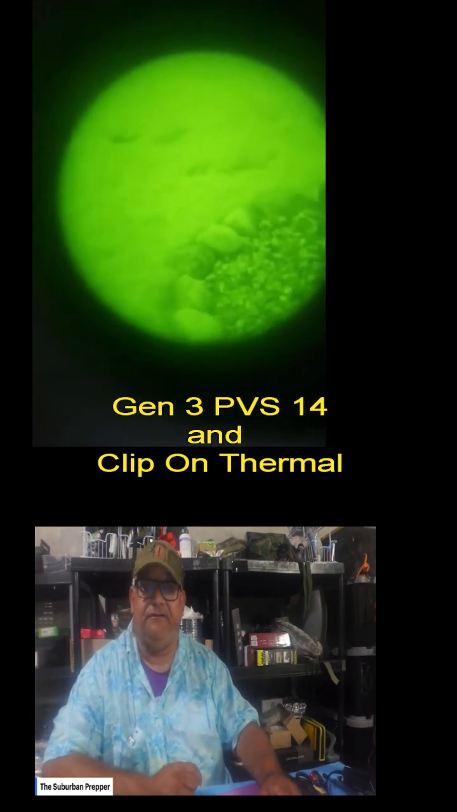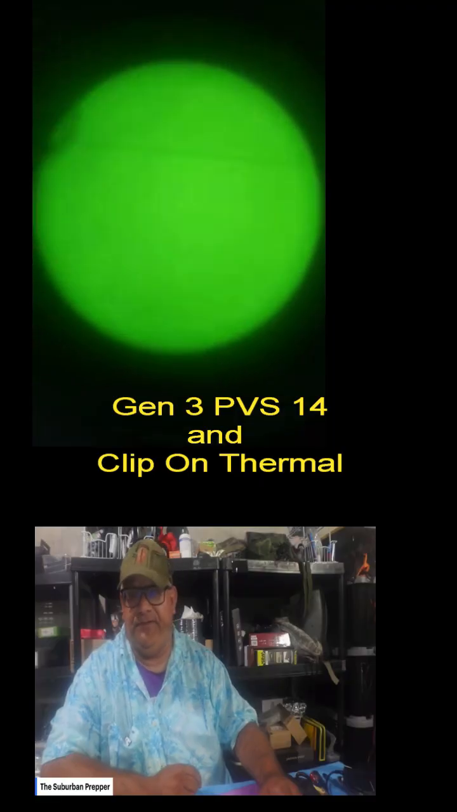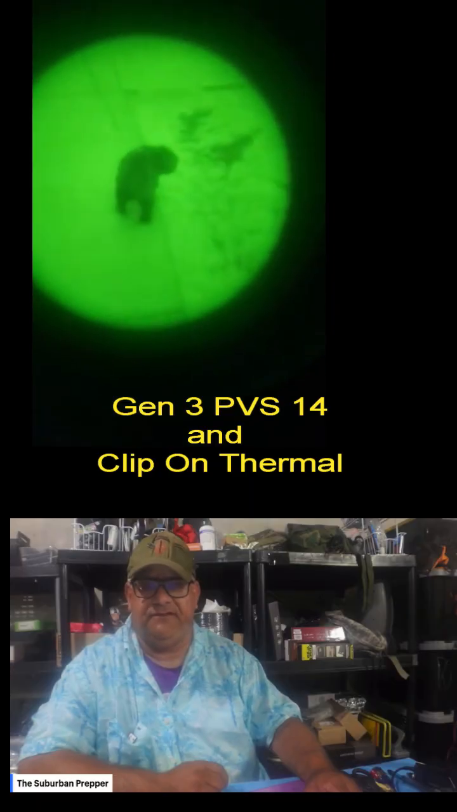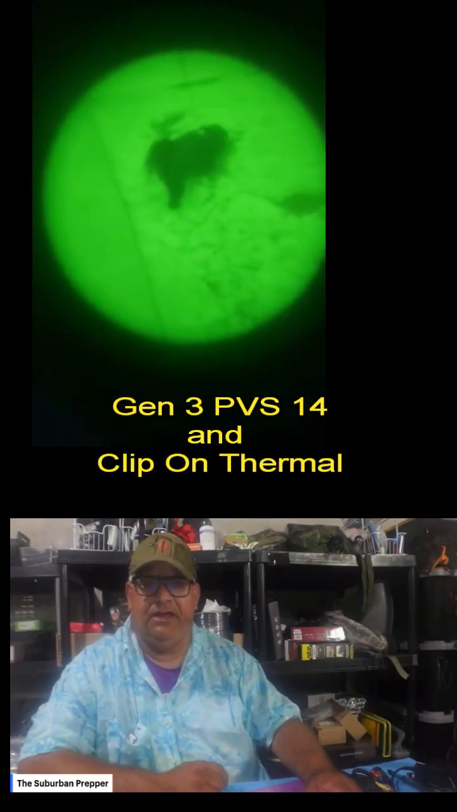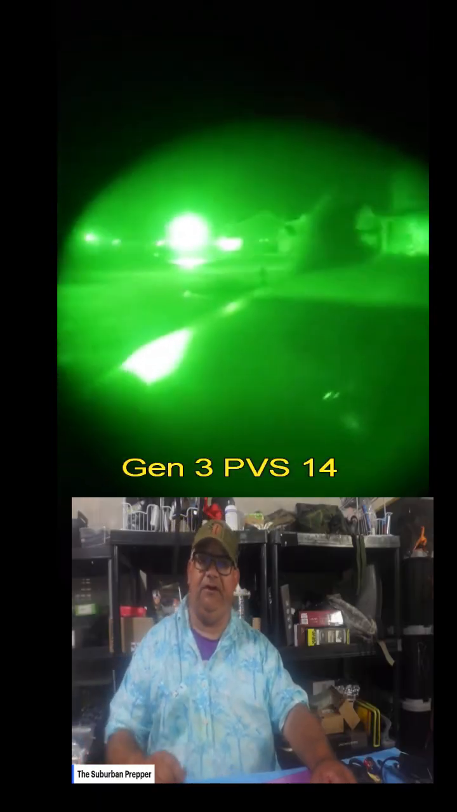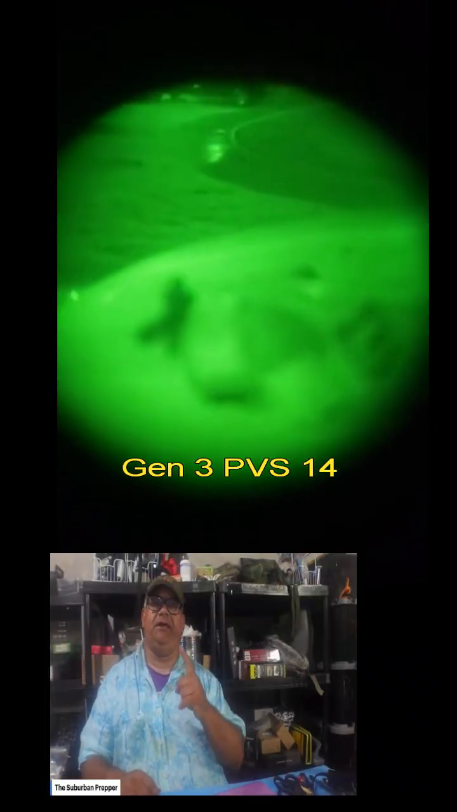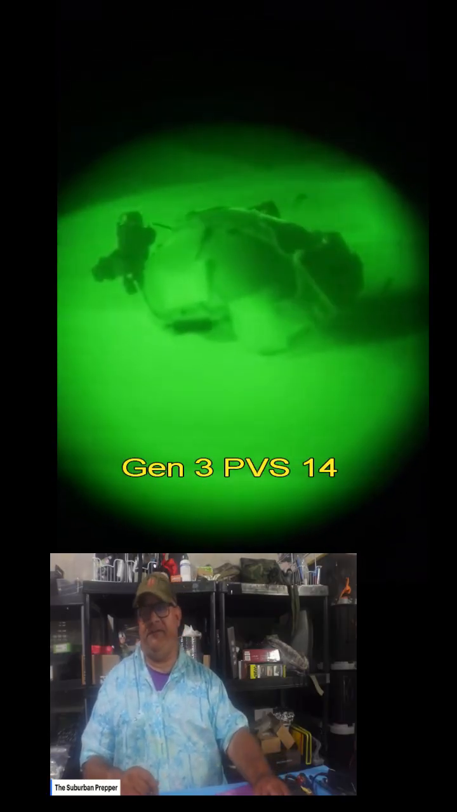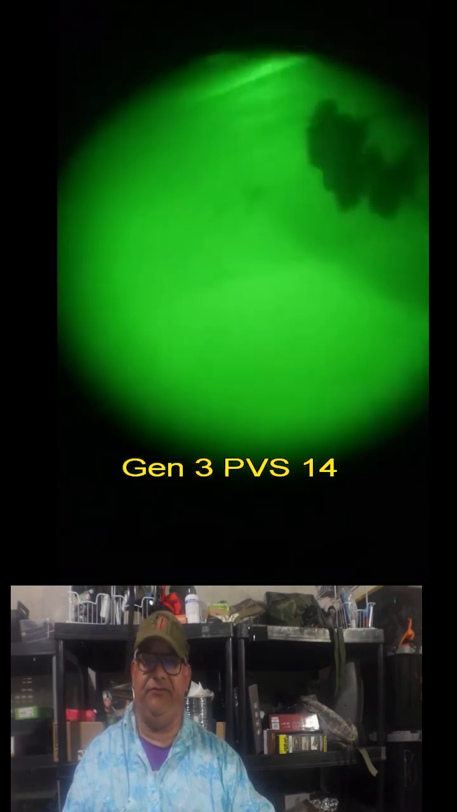Pretty versatile, used by military and civilian with low light or no light conditions. It's a favorite among preppers and outdoor enthusiasts because it's reliable, it's durable, and the technology is advanced. The Gen 3 version has cutting-edge image intensifier tubes, which provide superior resolution, clarity, and brightness compared to earlier generations. There's Gen 1, okay. There's Gen 2, which are still on the market a lot, and then there's Gen 3. This makes an ideal tool for nighttime navigation. I want you to remember that word: navigation, surveillance, and target acquisition.